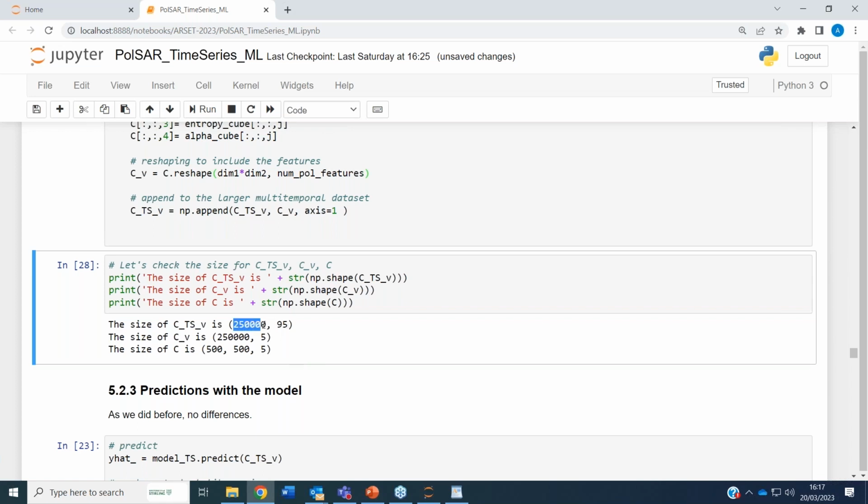This includes absolutely all the data that we have, all the dates, all the polarimetric features. The CV, which is the one for one date, is 250,000 by 5, because it's only a single date before we append to the big one. And C, the starting one, is again 500 by 500 by 5, before we do this reshaping to make the image into a line.